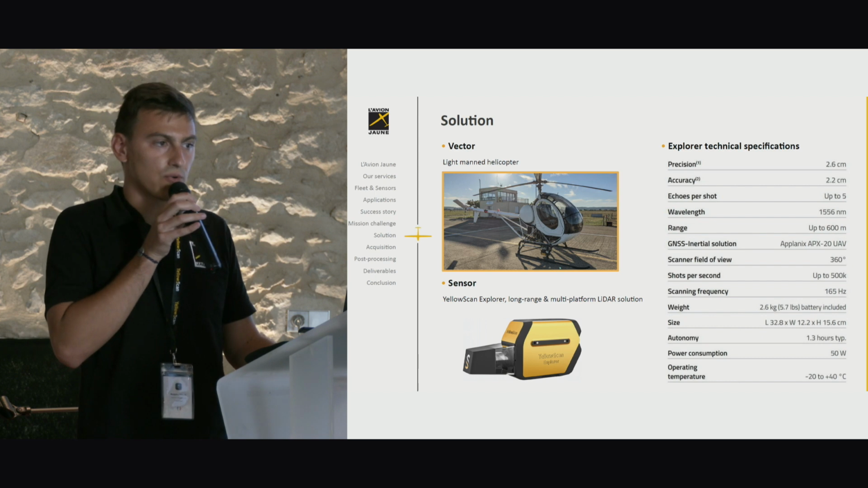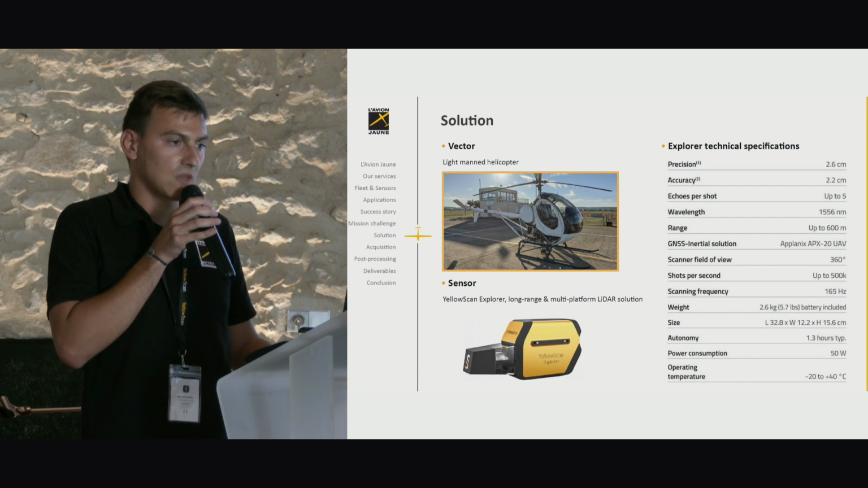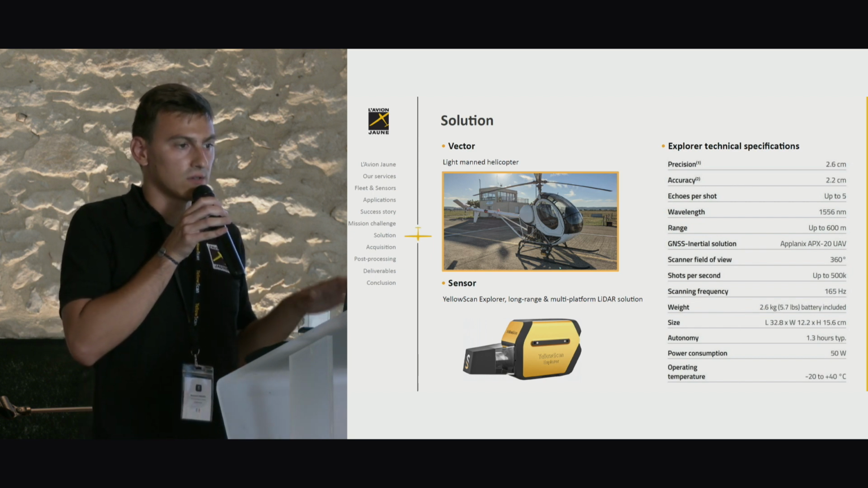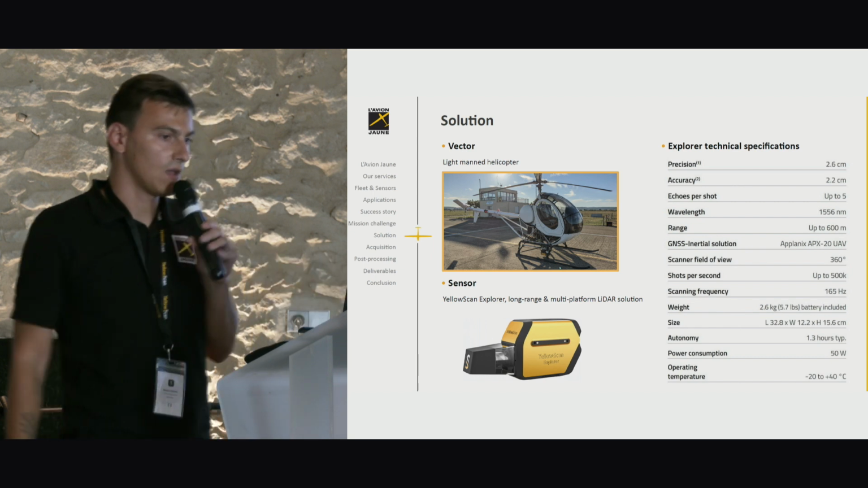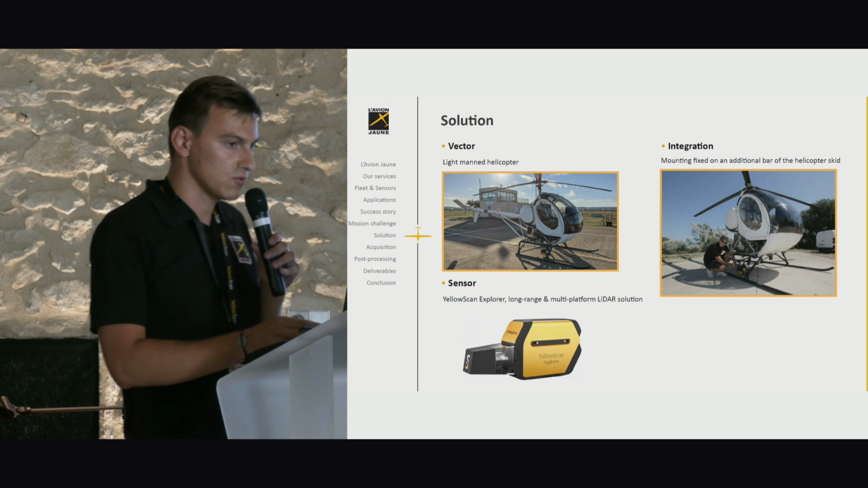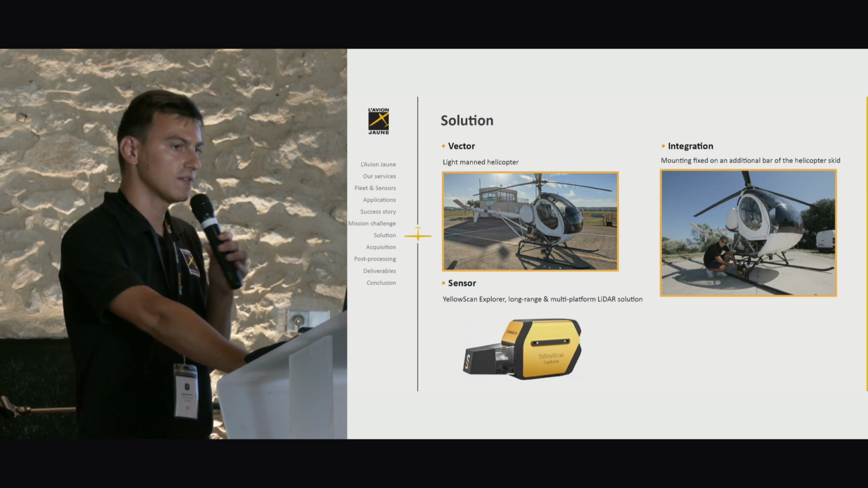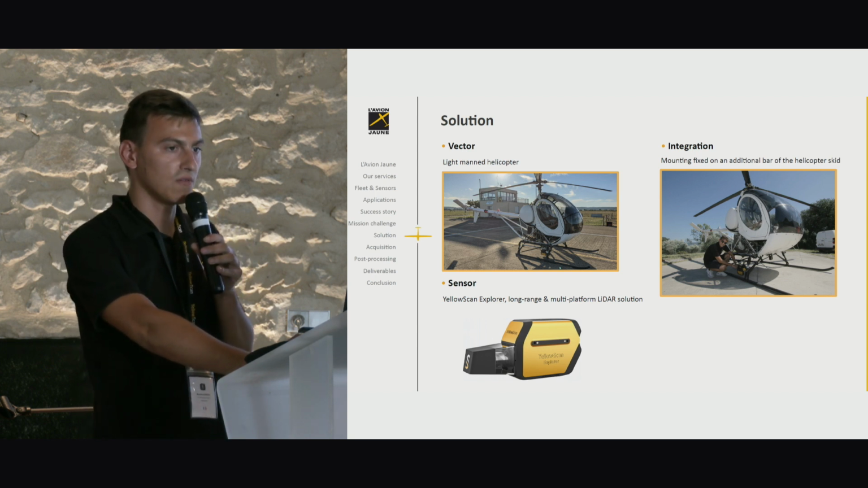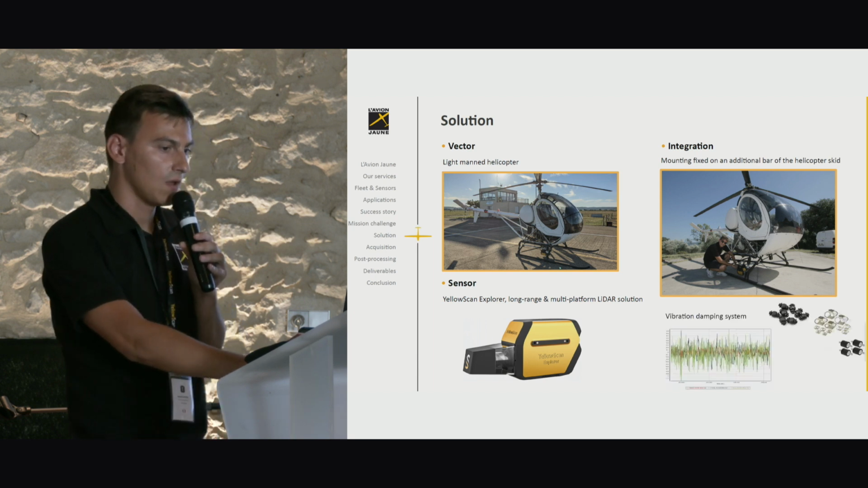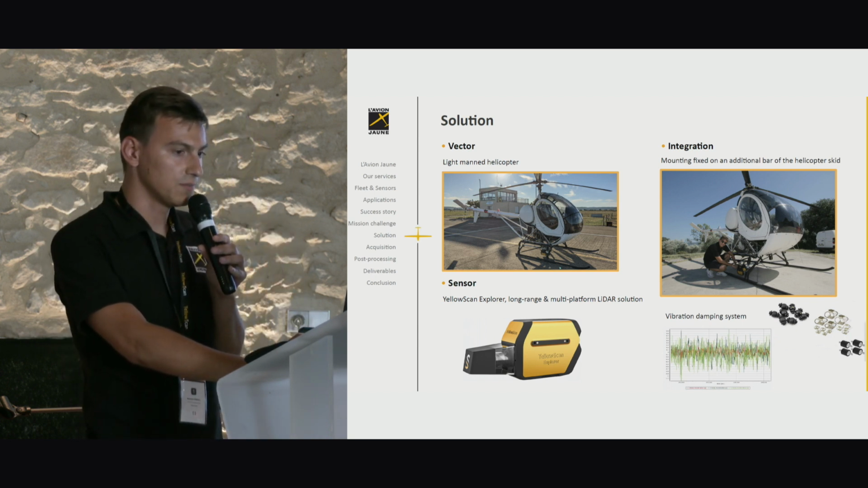We choose the Explorer because the precision and the accuracy are high. There are 5 echoes per shot, so it's really interesting to see the ground under canopy, and the range is high. For the integration, we mount the LiDAR on a mounting bracket fixed on an additional bar of the helicopter landing gear with vibration damping systems. There is more vibration than on a drone flight, but it's okay for the survey.